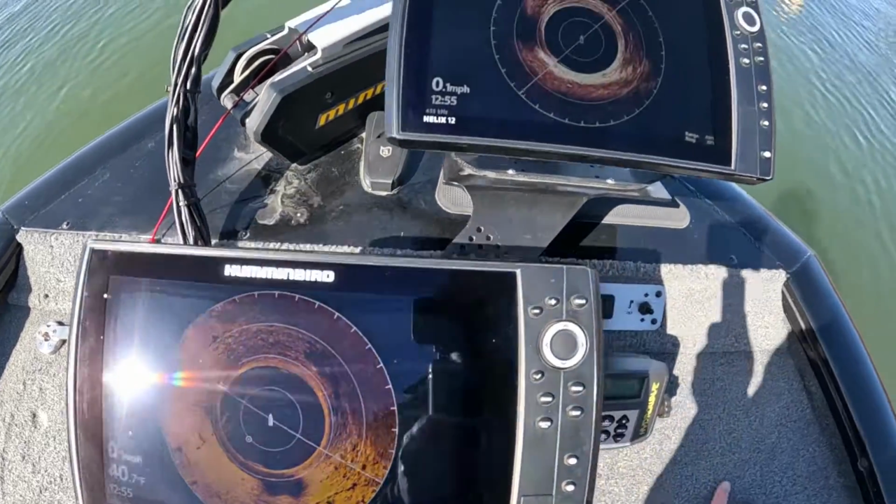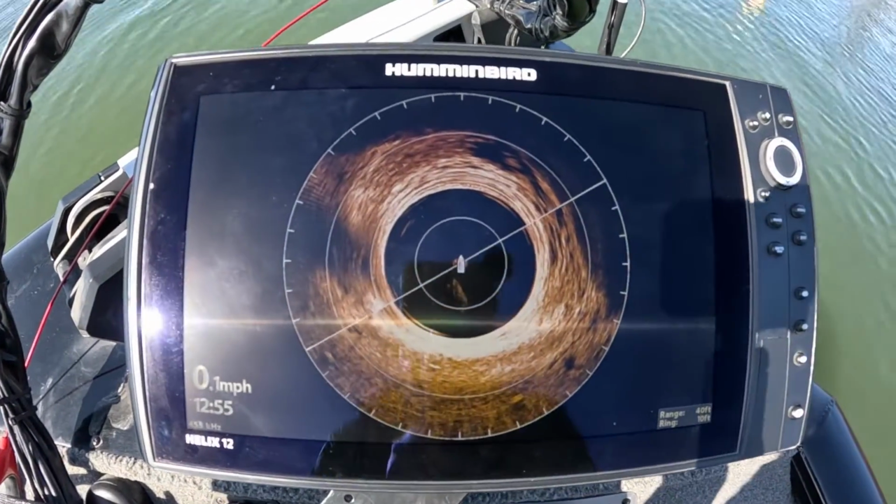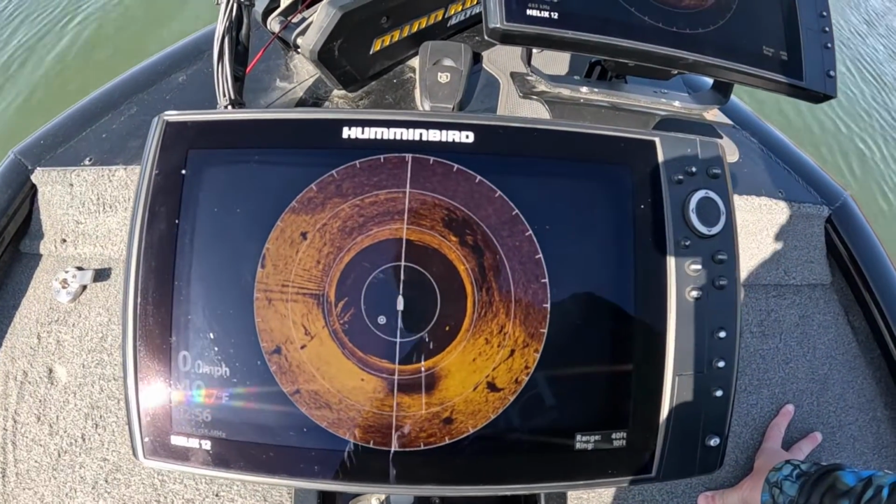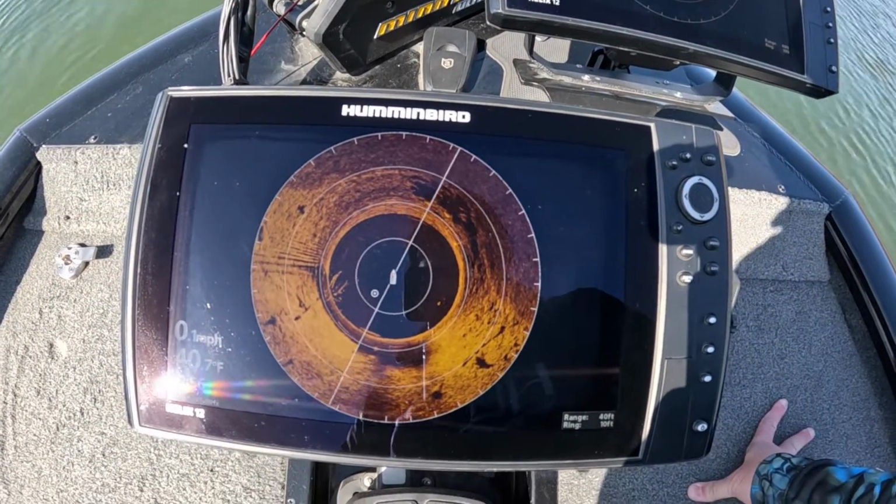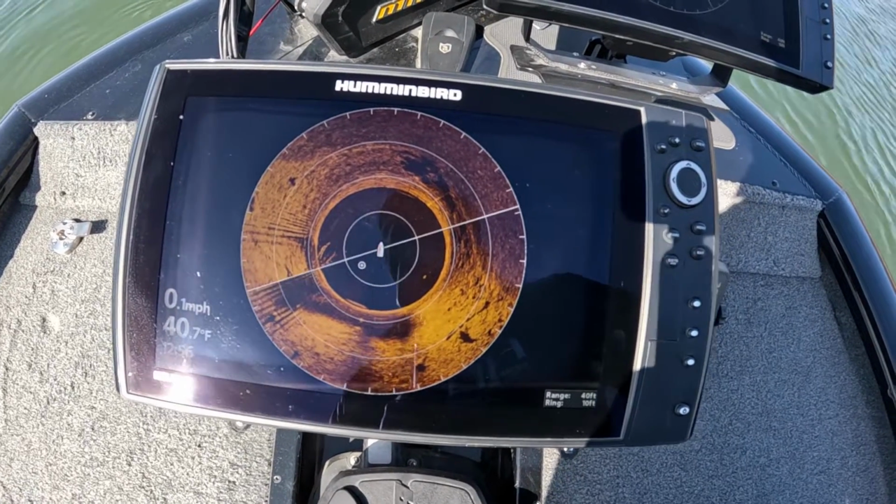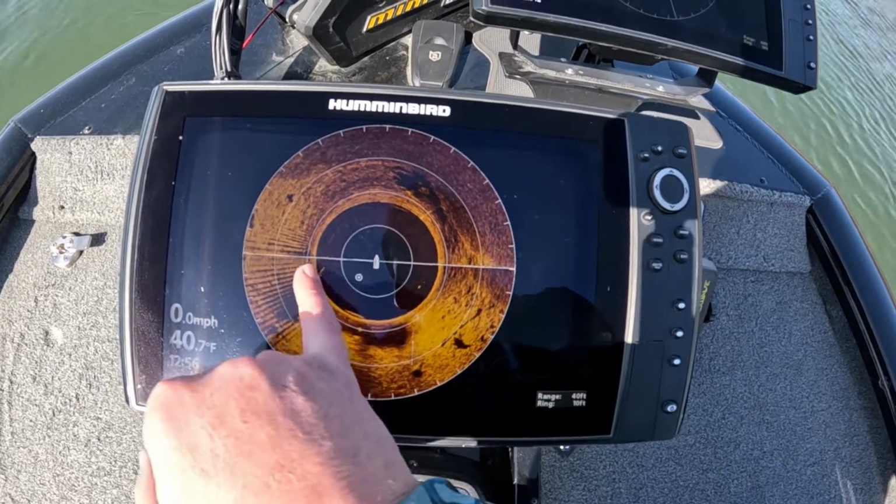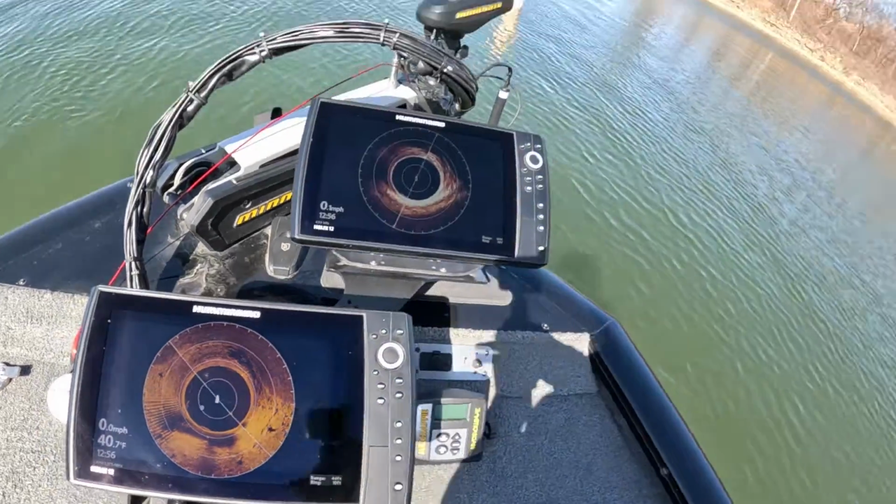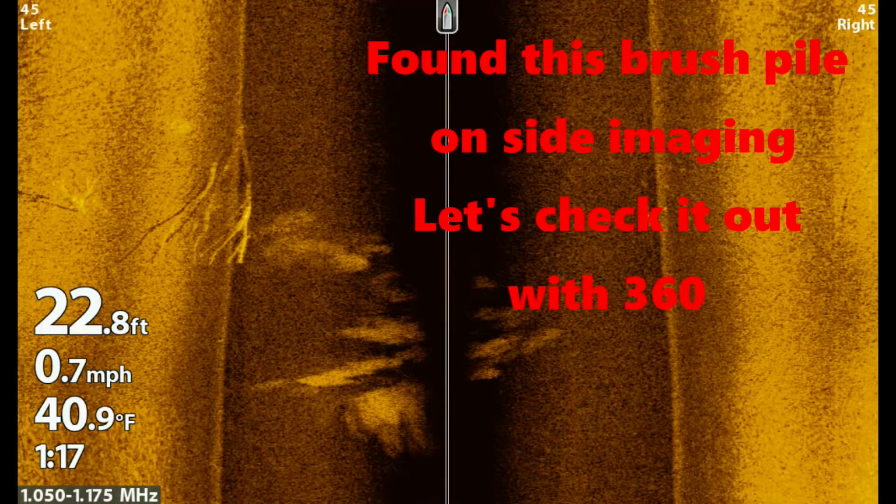So standard 360 is not doing too bad of a job. Mega 360 is way more defined. You can definitely see more hard returns and stuff. A lot of things are more defined into the water column too. So gonna move over to another one and shoot some more video.